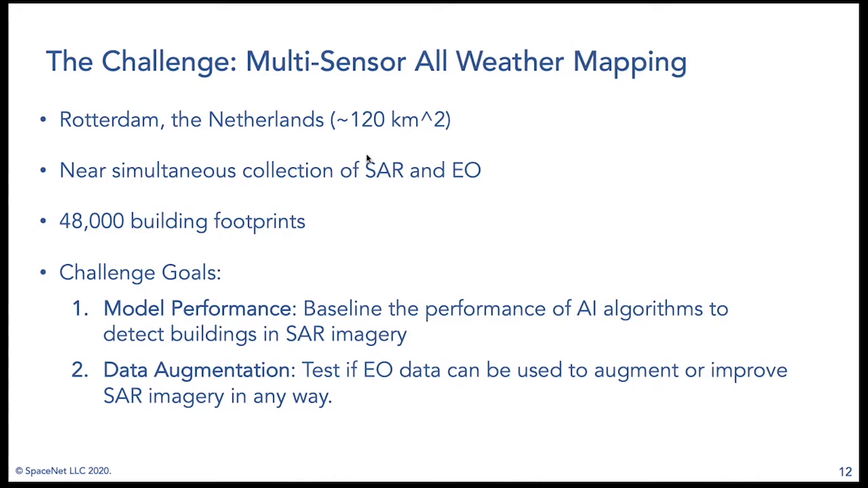Our labels in this sense, what we're interested in mapping, is going to be 48,000 building footprints. So our participants were asked to build AI algorithms that could automatically extract building footprint labels using mostly SAR data, but with the choice to augment with EO as well. And I'll talk a little bit more about that.